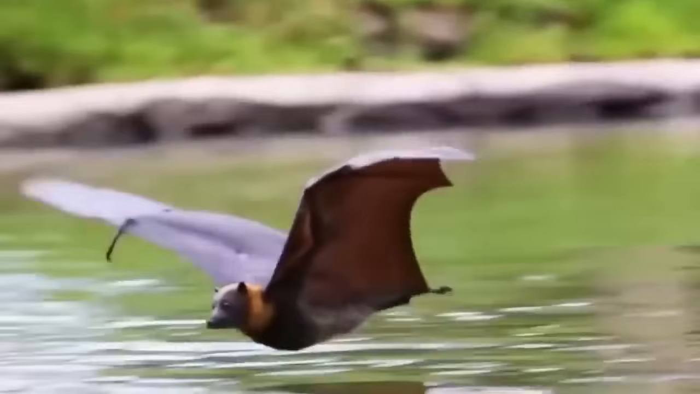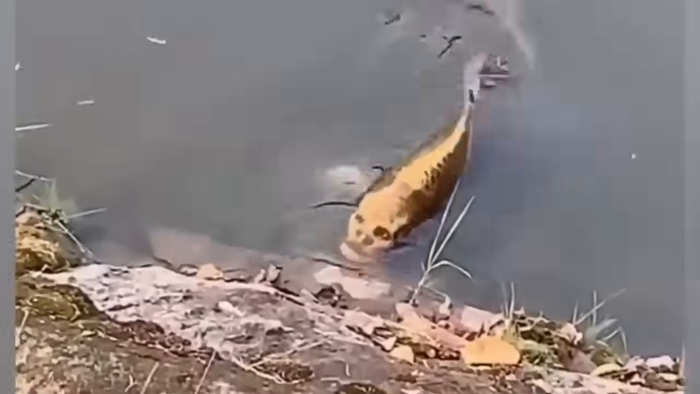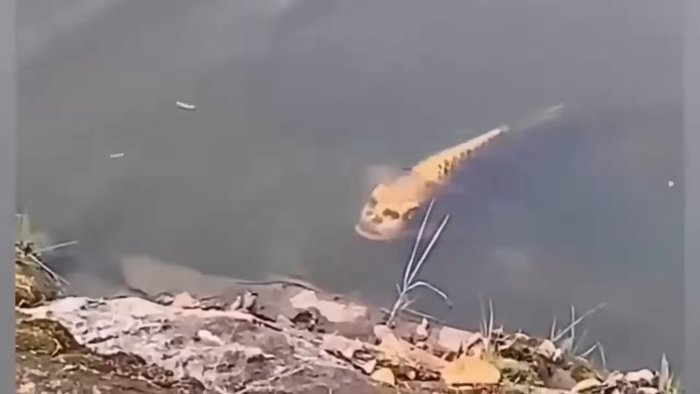It's so big that people refer to it as the flying fox. A human-faced fish. Now let's watch this astonishing video from China where a fish was discovered that has a face resembling a human's. The video became extremely popular in November 2019, and people were completely startled. Some people believe it was a carp with a face that looked like a human's, but we can't be certain. Although the video is authentic, it's possible that the way the fish's scales appear on the camera's angle might have created that illusion. What do you think?